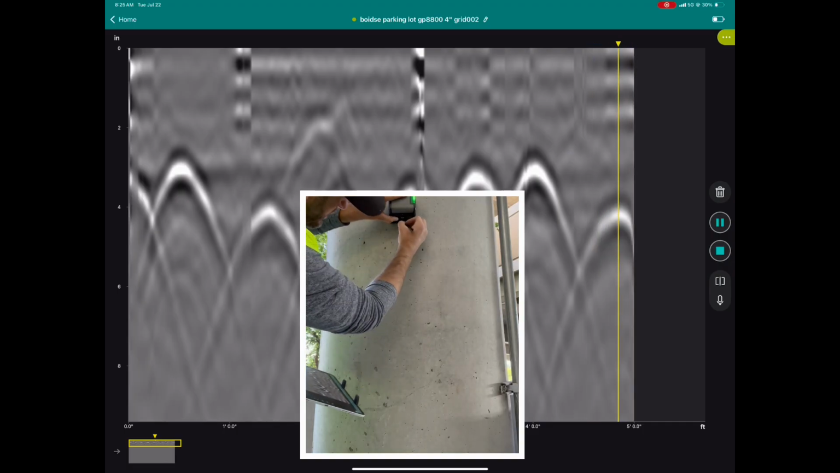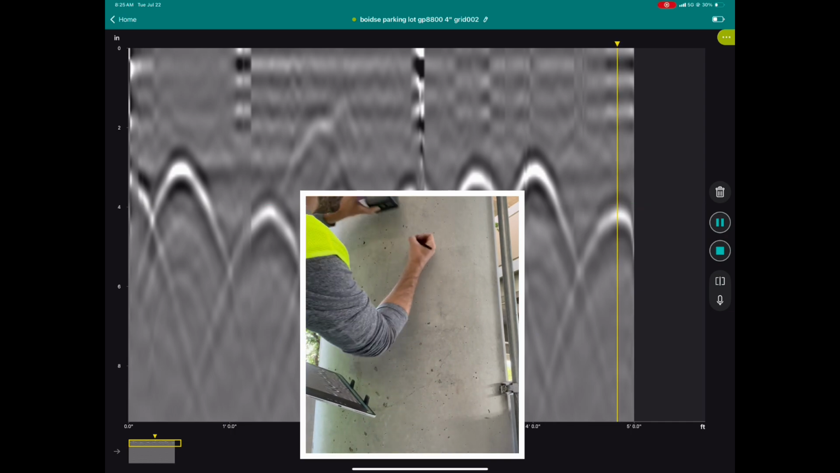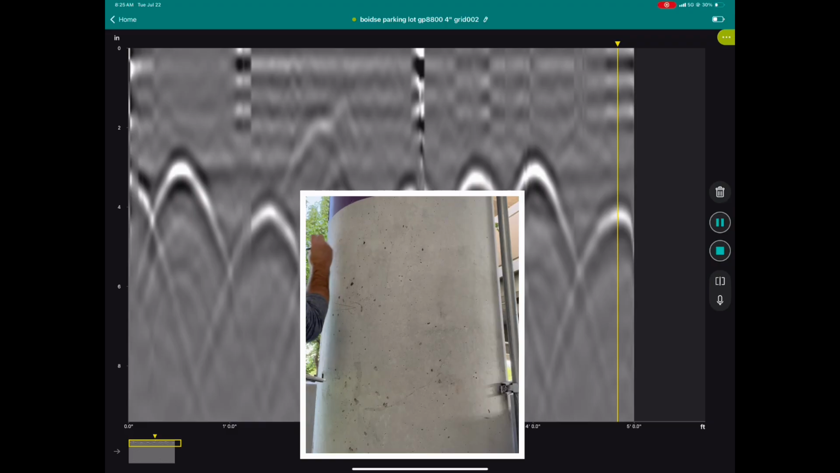There's a deeper bar. He's down at about 4, and these are down at about